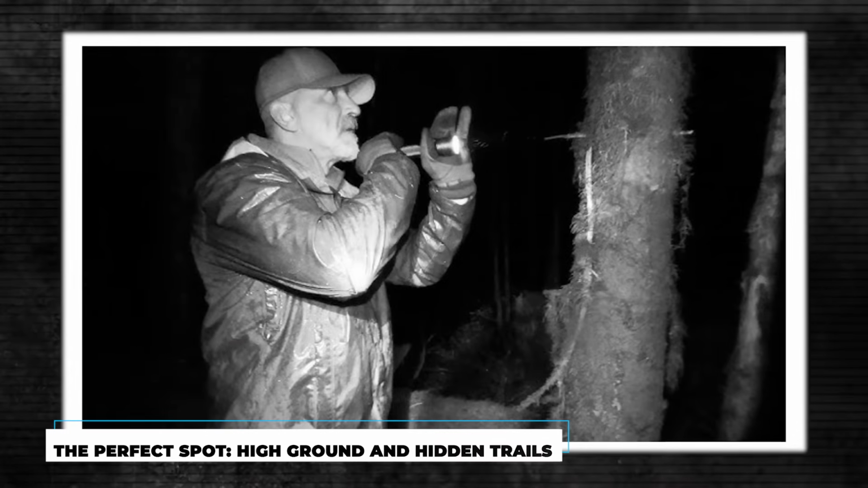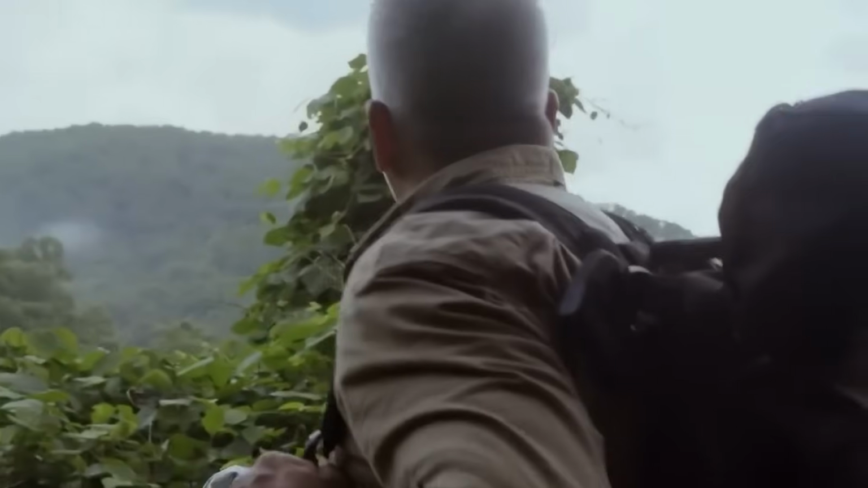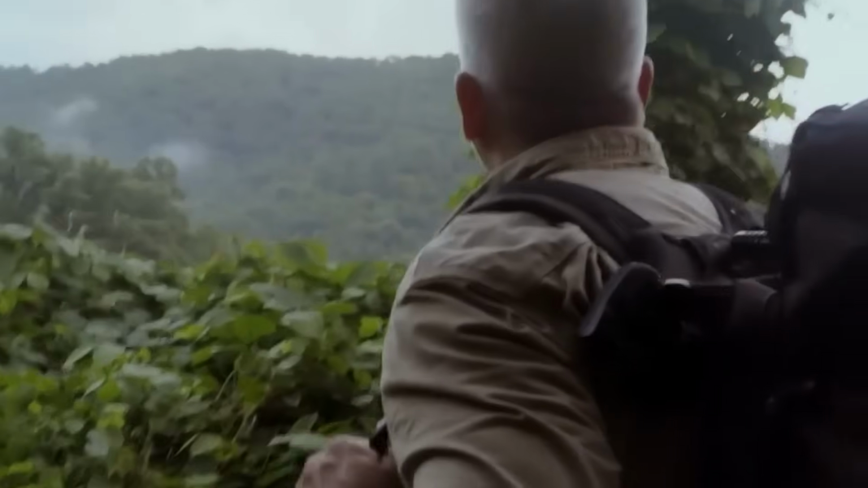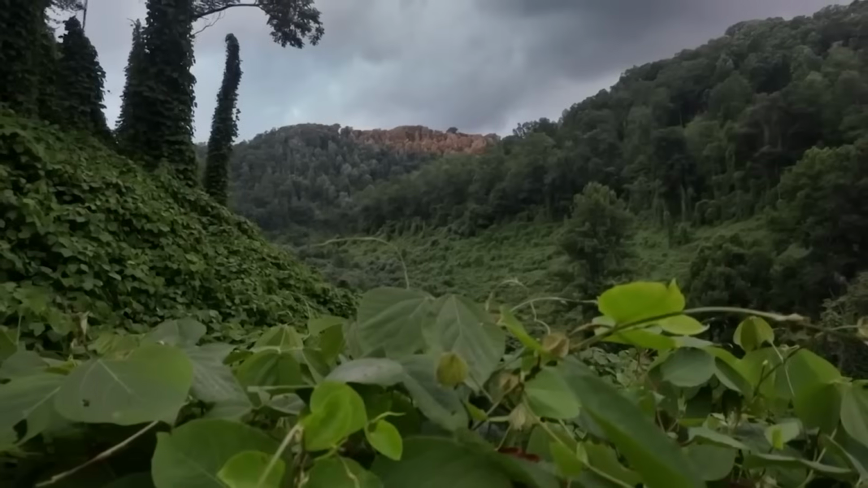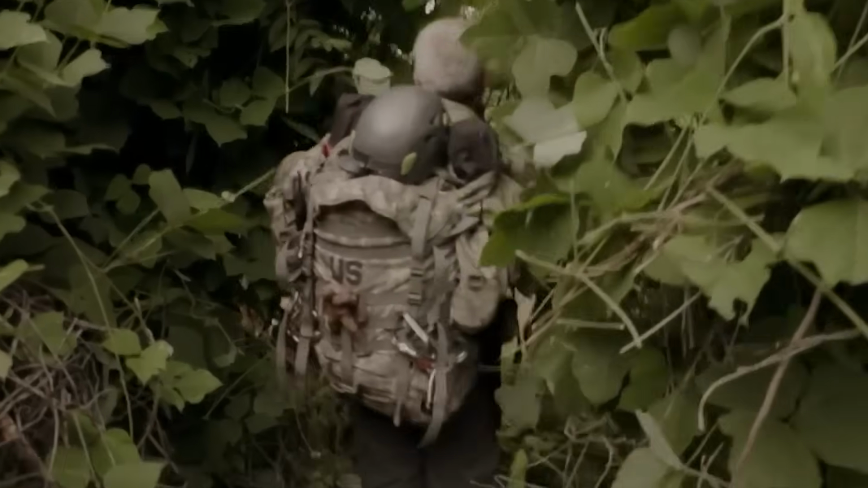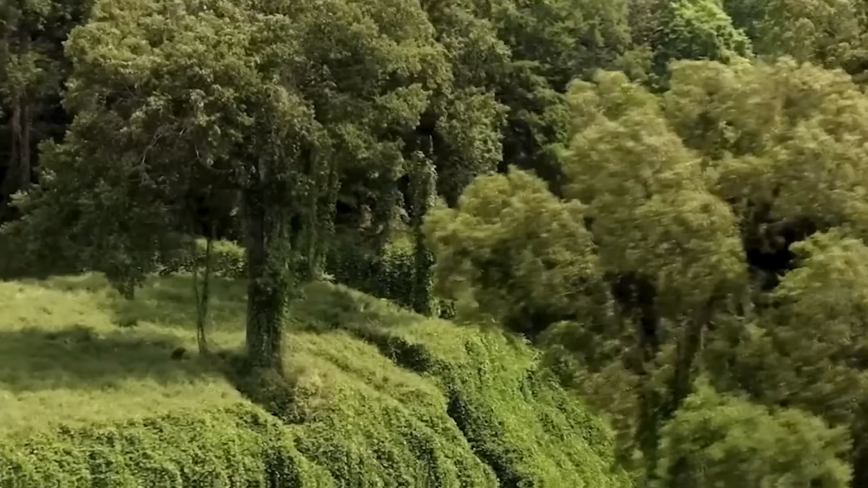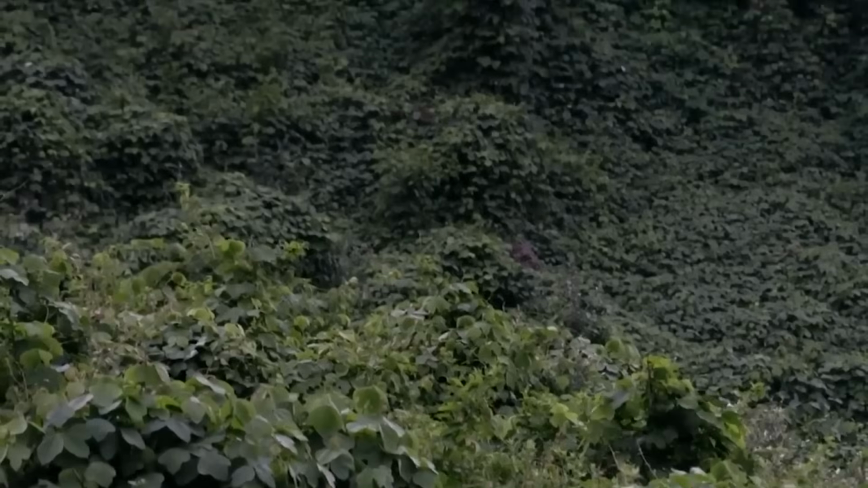The perfect spot, high ground, and hidden trails. The journey into the wilderness begins in a seemingly unremarkable spot. To the untrained eye, it might appear like any other piece of the vast landscape, but for those who understand the language of the forest, it is the perfect vantage point. The team has chosen high ground. Man, this is perfect.